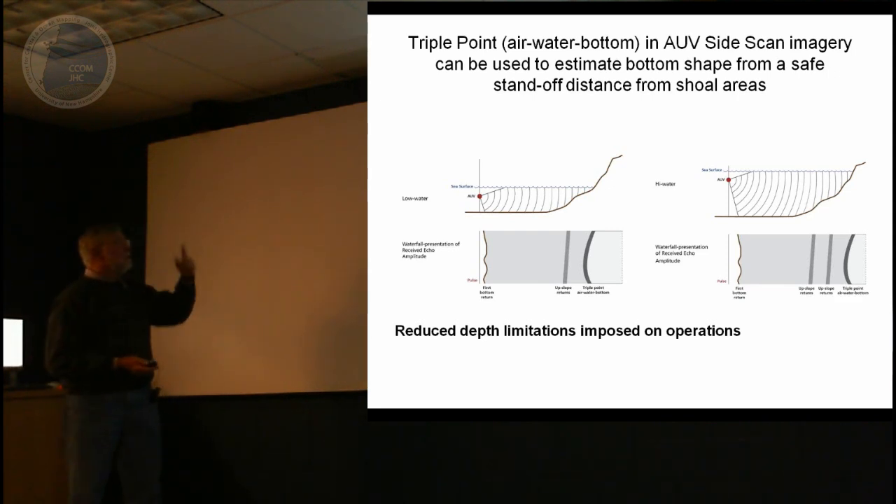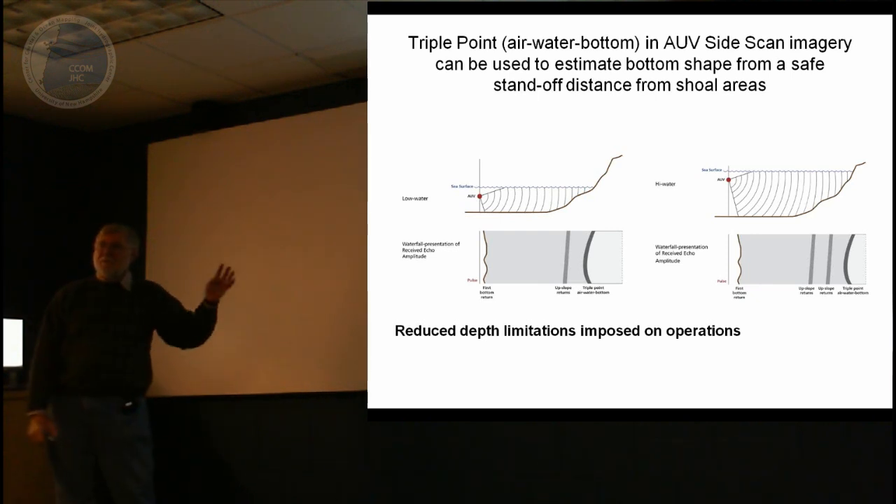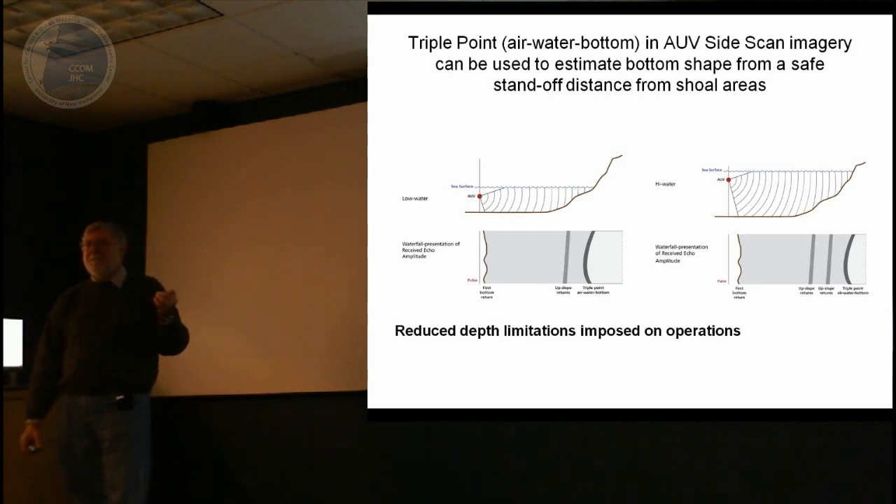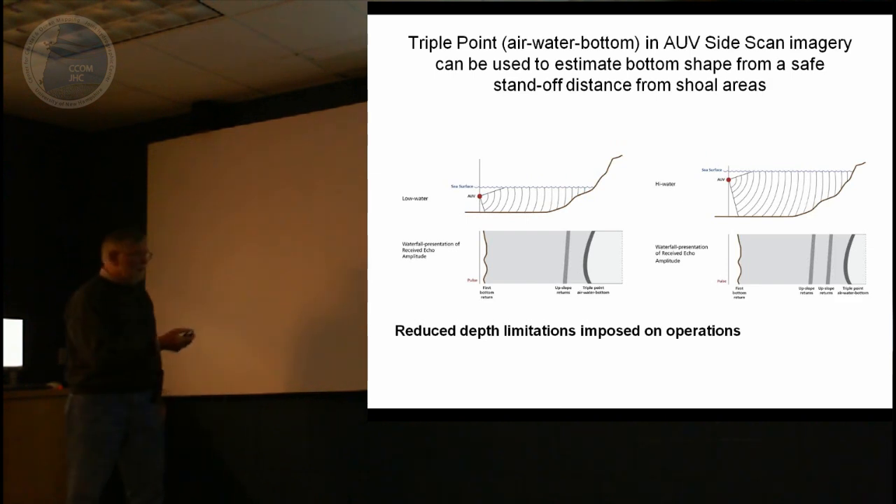You can do what I call the triple point sort of measurements using the side scan sonar. We started doing this with the Klein 5000 in 1993 or something, and it was also used in 2002 using a Dr. Aaron Holtz system in Germany.